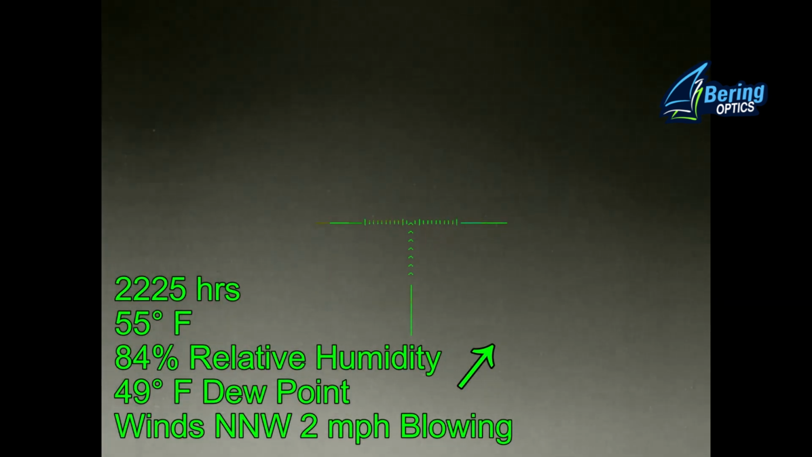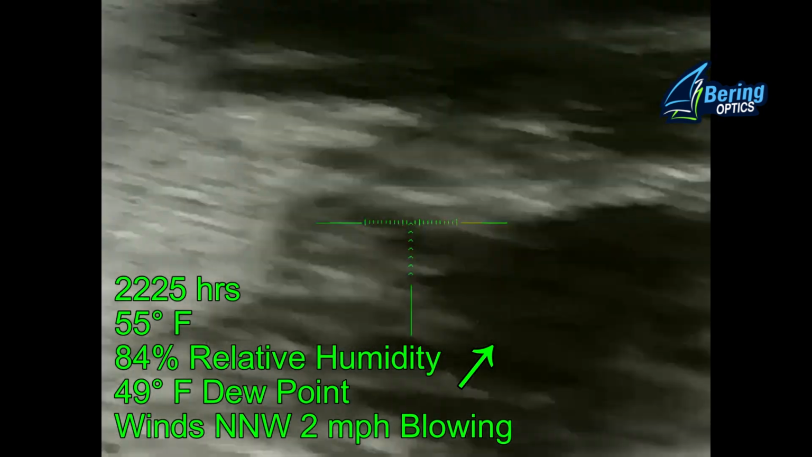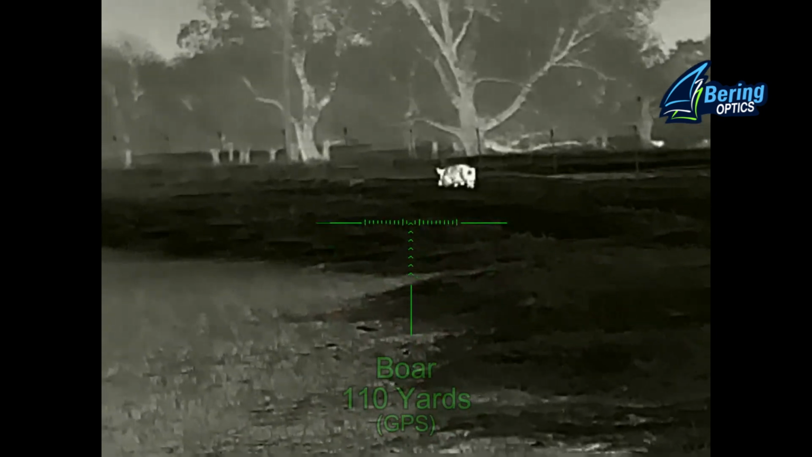Moving on to the next property, Ben spied this hog from where we parked, and he was out of the truck and moving before I knew it, so I just grabbed my scanner to move along with him. He said the boar is heading around behind the landowner's barn, and so we took off after it. I figured he knew what he was doing. I hadn't seen the boar at this point, and so this is all Ben.